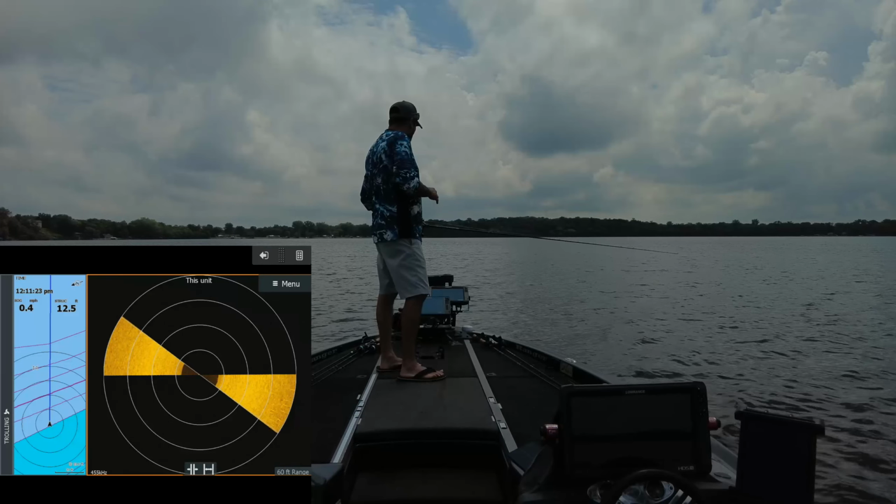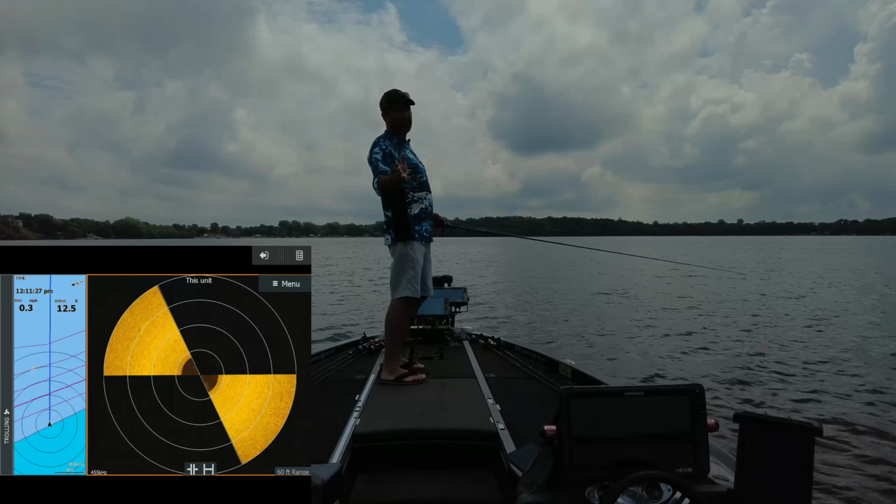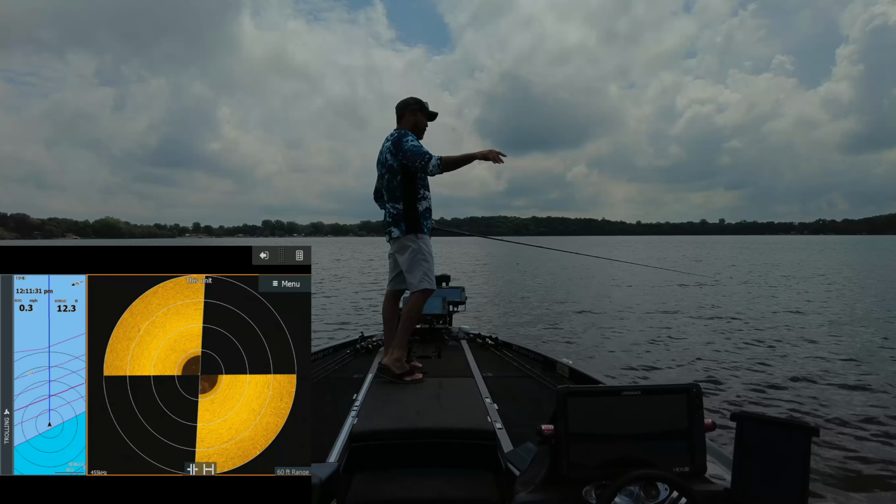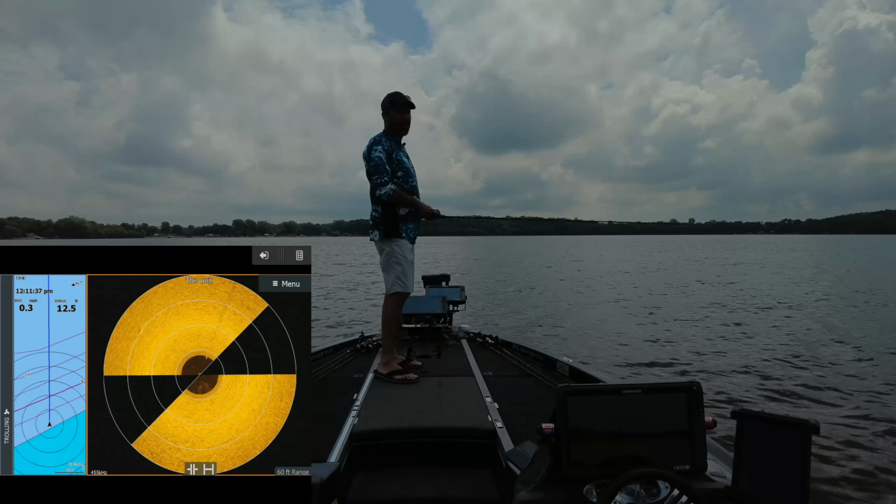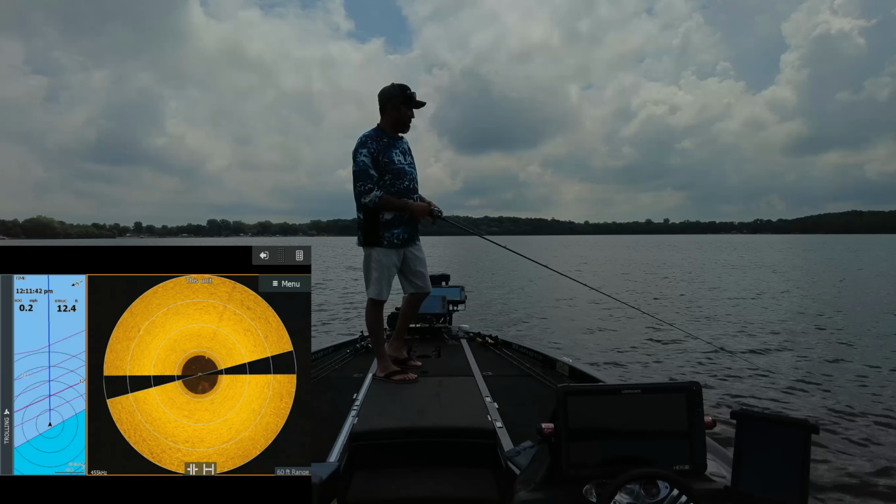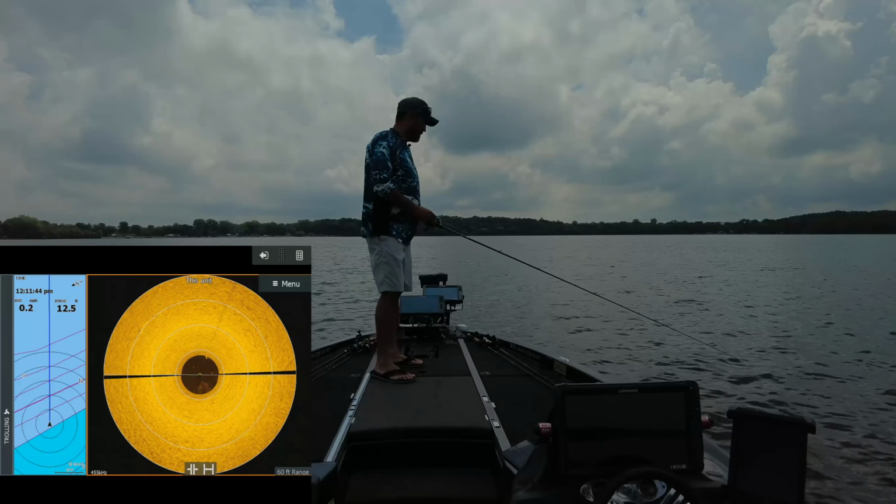I just don't like the fact that I can't use spot lock right now. So if I can get myself in about 6 feet of water, back my boat up in there on a ledge, I can drop my Power-Poles down, let my 360 do its thing. So right now I'm just throwing this Texas rig. I'm not getting any hits on it. I'm using a KVD stick worm here. No hits, and I'm right on a good area too.